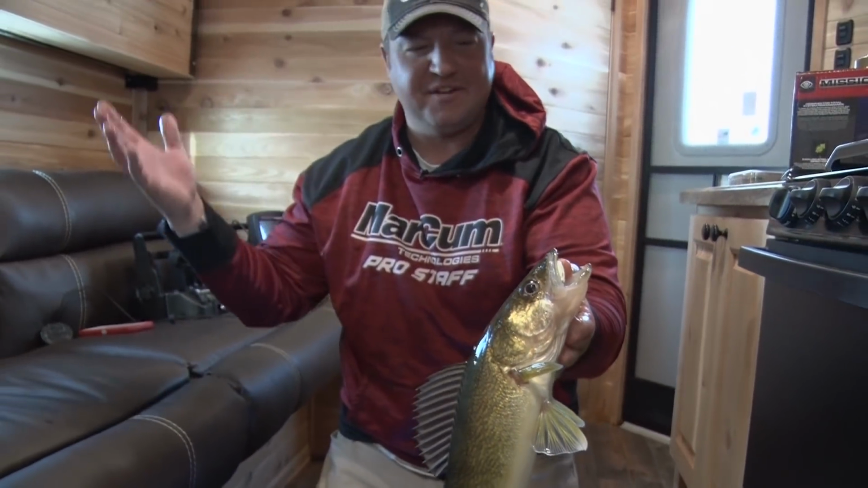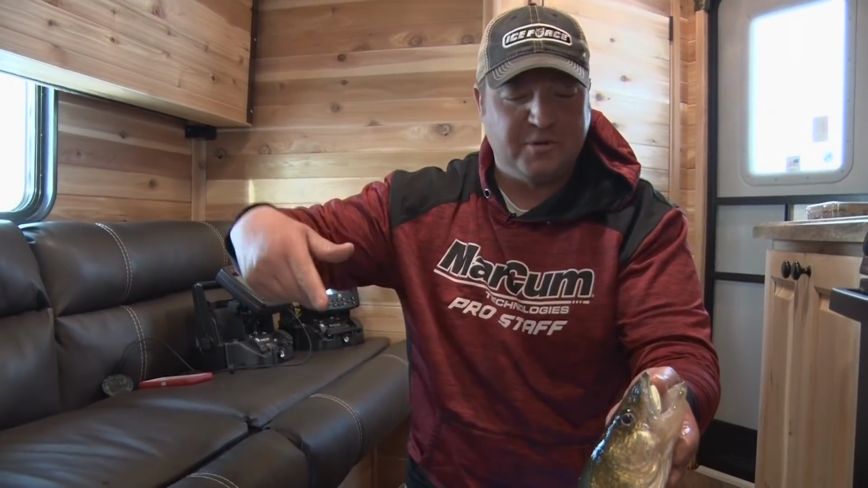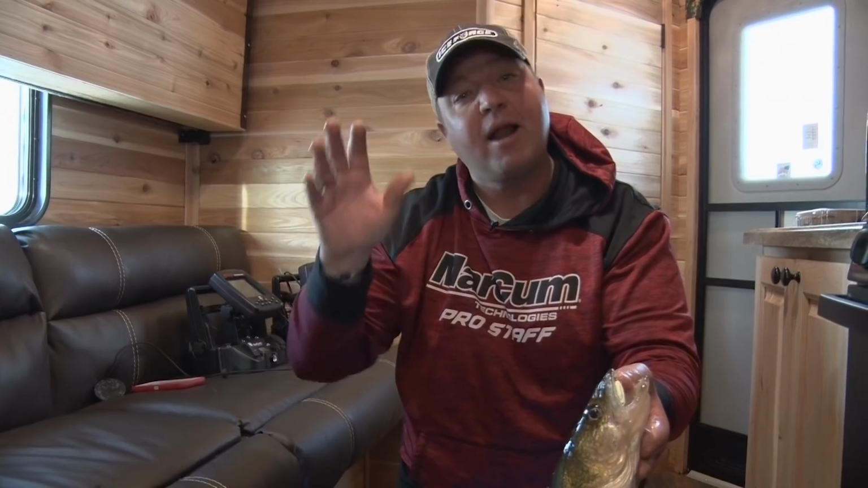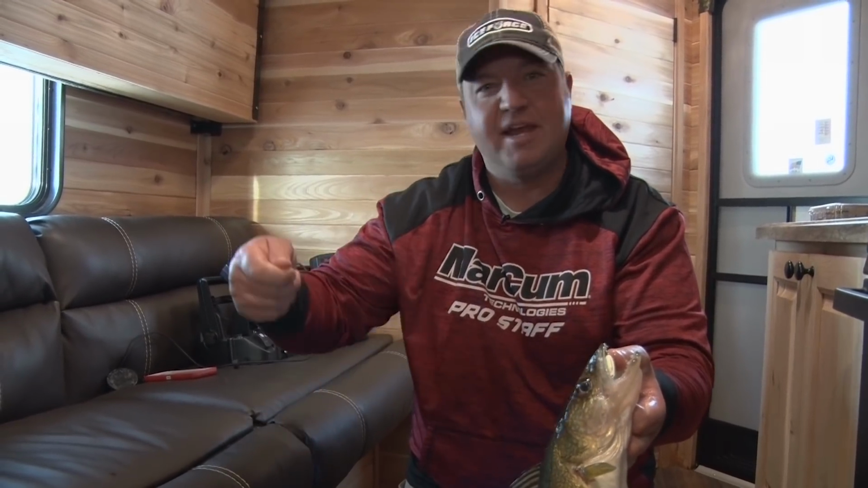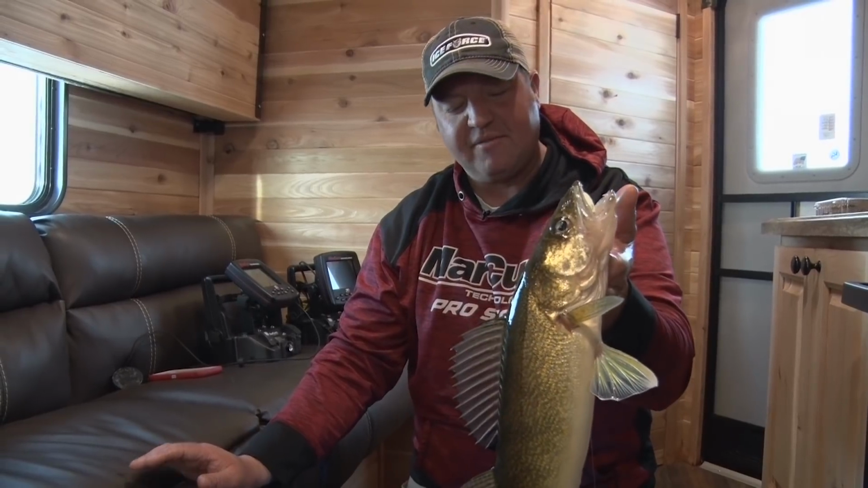I usually treat every fish different. Like the fish before that, when I was jigging, I was high in the water column. This one, I was 2-3 feet off bottom. I wasn't tight to the bottom, but I just gave it one rip and he came up. I didn't even have to think about it. But every fish is different.